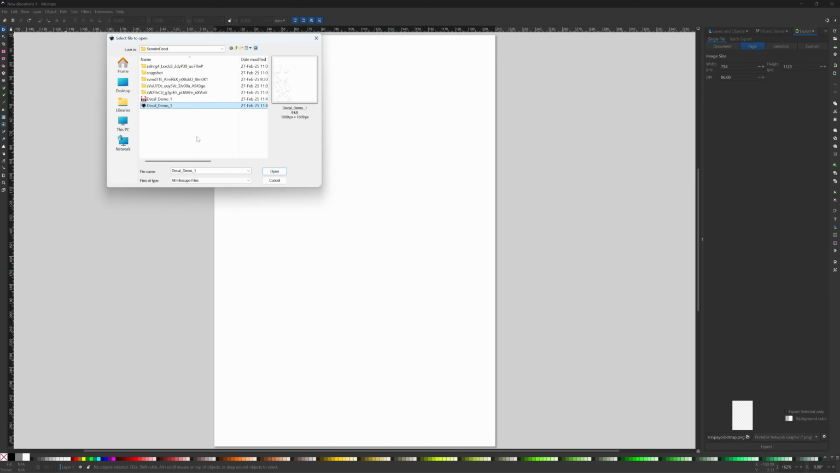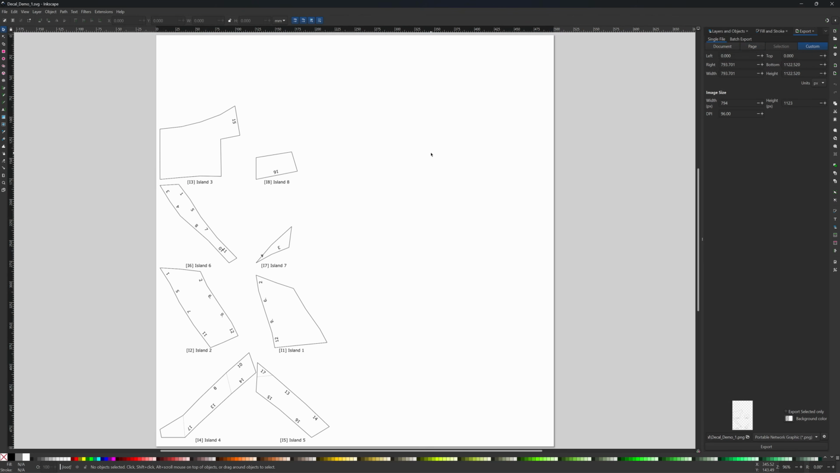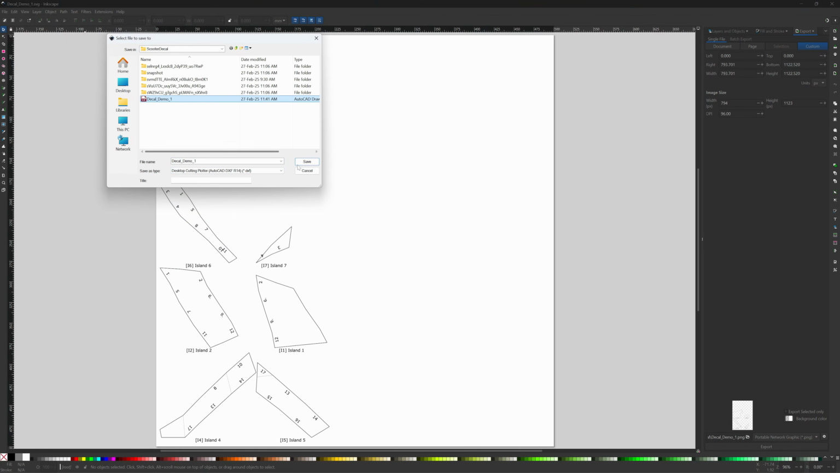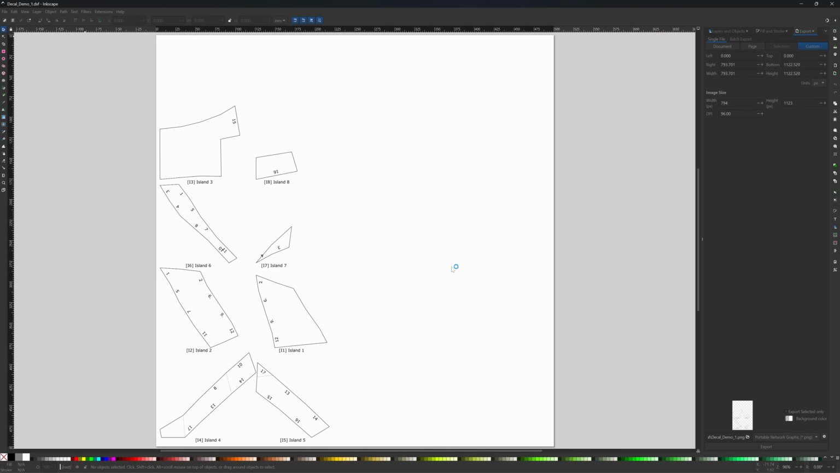Going to open the Decal demo 1. Okay, now we have our flattened parts in pieces with numbers, and then we put them back together in AutoCAD. So I will export this one. Click Save As and save it as a DXF file so AutoCAD can open it. Okay, now it's saved as an AutoCAD file.